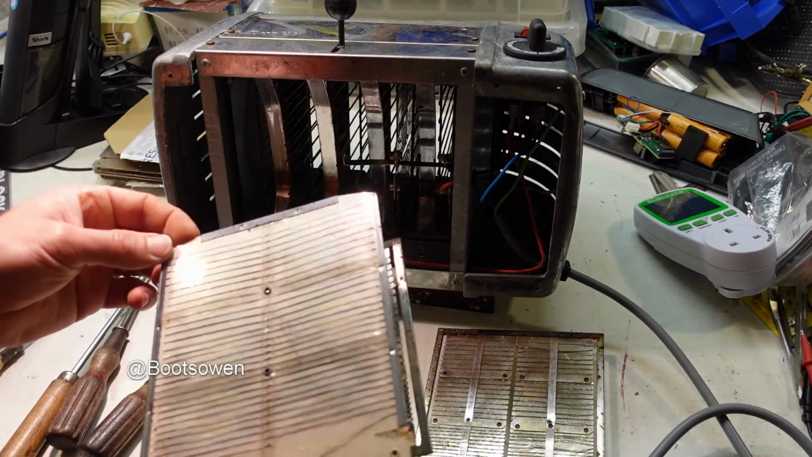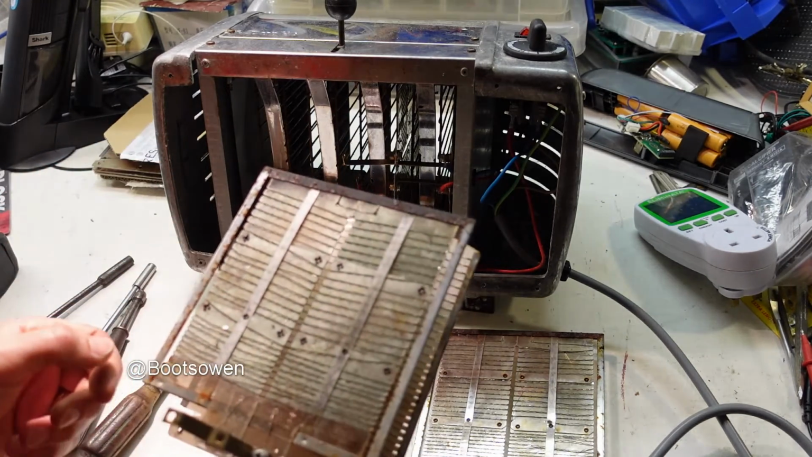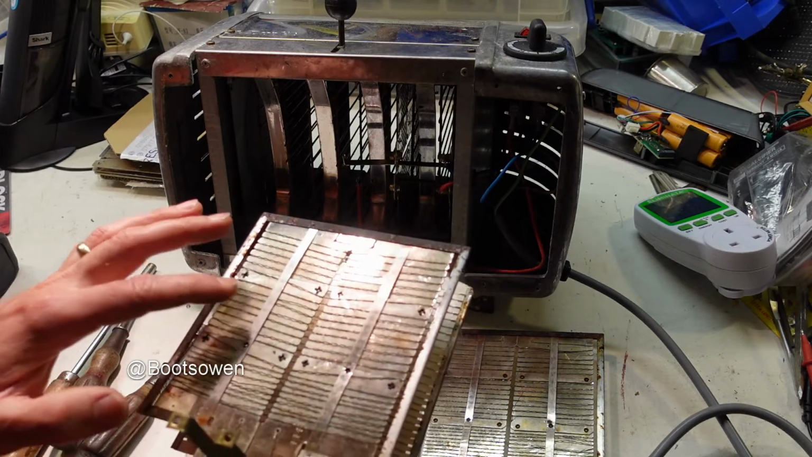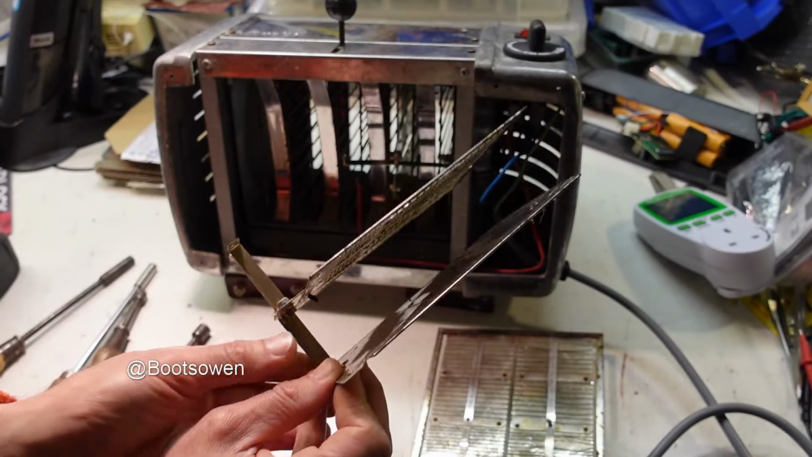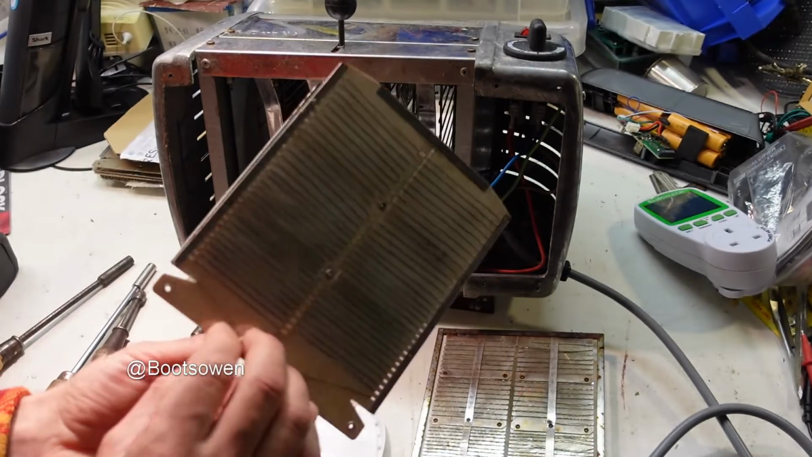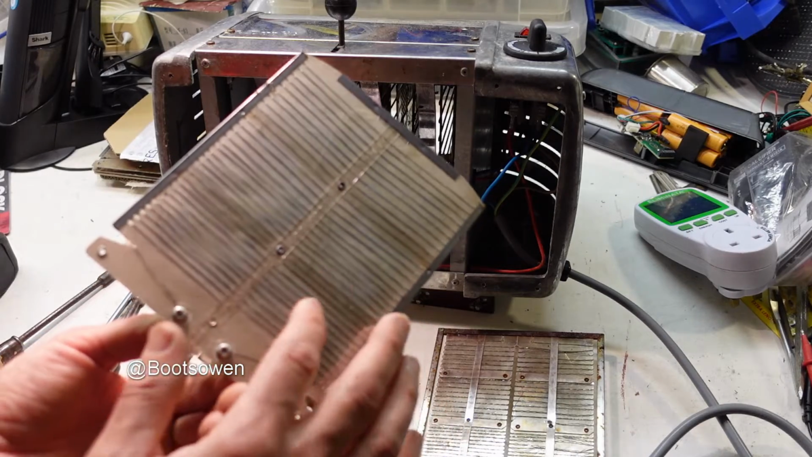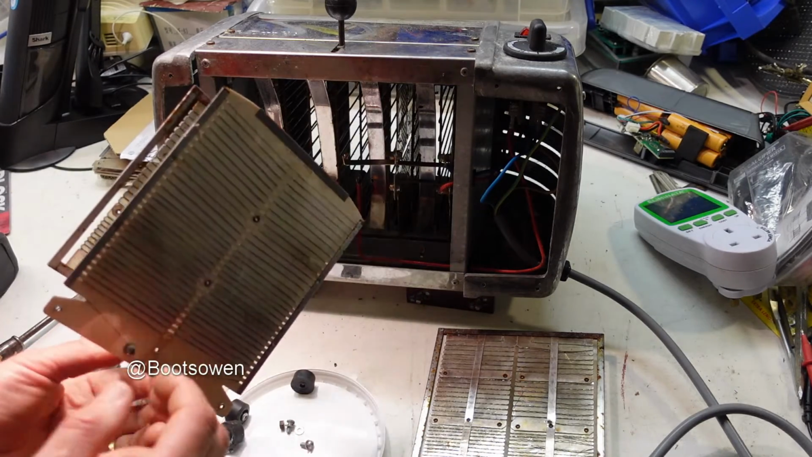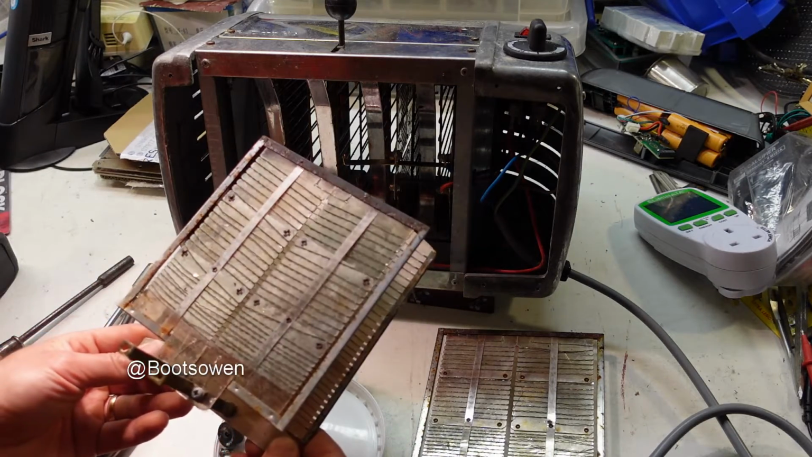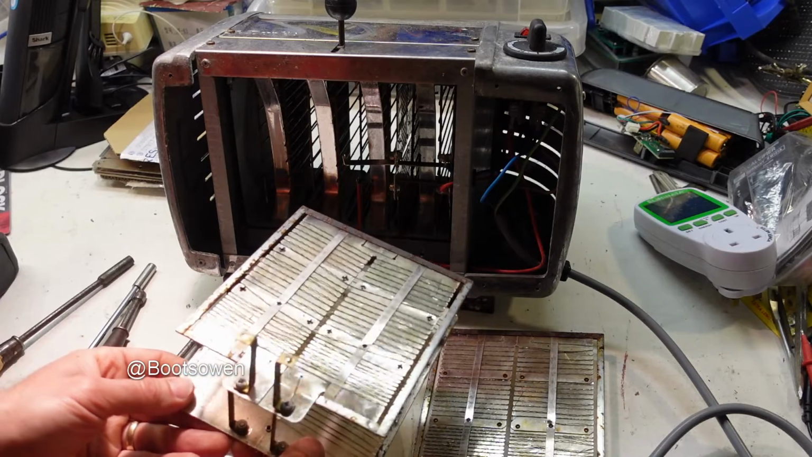While I'm at it, I can take out these elements and have a look. They're hot, of course. This one here, the element isn't protected. Usually on a Dualit, the element is protected behind a mica film. So it looks like plastic, but it's not plastic. It's sheets of a mineral. Only the one at the end seems to be, and it's actually a different shape of element as well. So these could be old elements and they might have just replaced the end one.